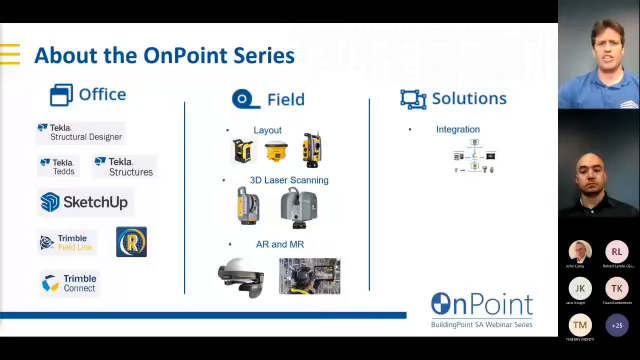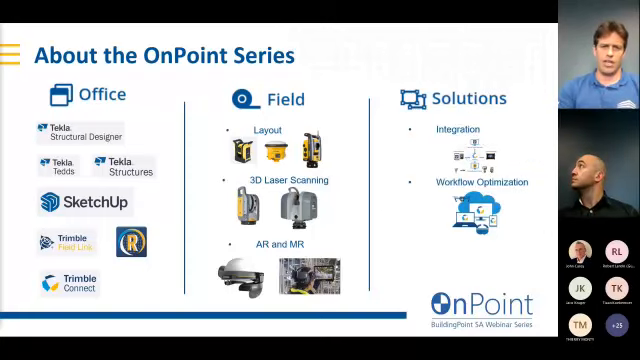Instead of just showing each product in isolation, we want to showcase these as part of an AEC solution, because this is how you're going to use them. We're showing how they integrate with your existing infrastructure, how they interface with each other, and how they're used together to optimize workflows.